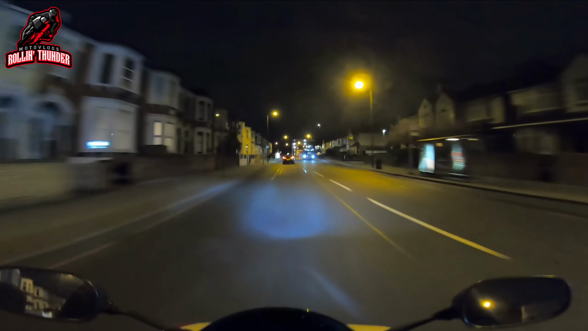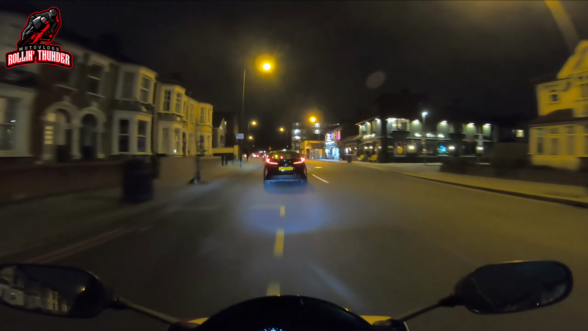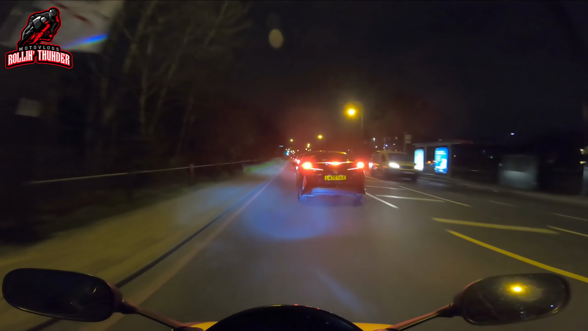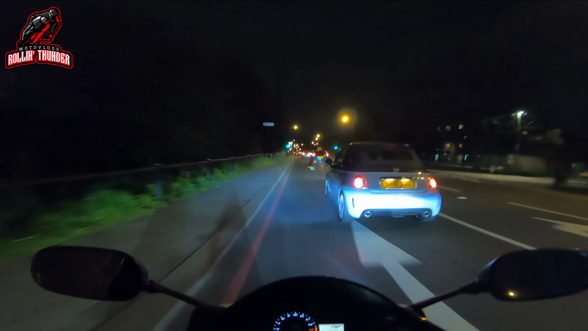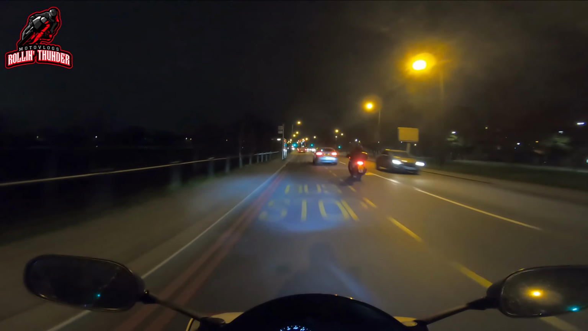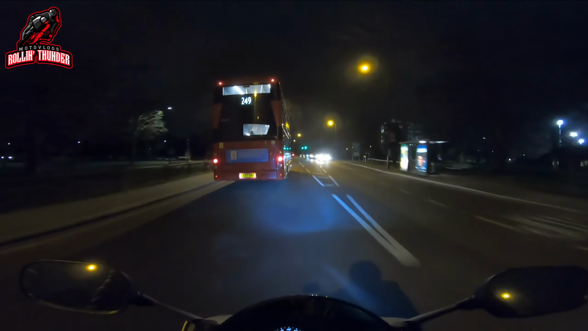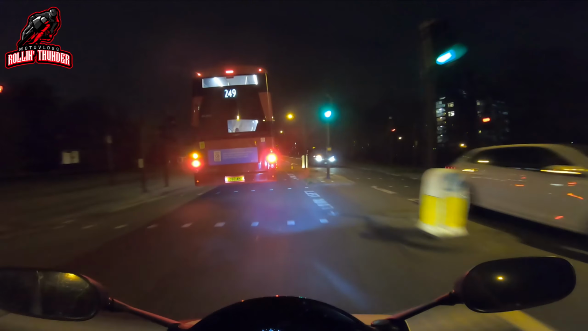Saw a gap and fucking took it. Oh, I love the fucking bangs. I must get a camera on the back of this so I can see whether or not these pops and bangs actually manifest on film. I'm pretty sure I must get some sort of pops and bangs or a little bit of flame. I just wish I could see them. Like I say, it would be nice, but it's not the end of the world.